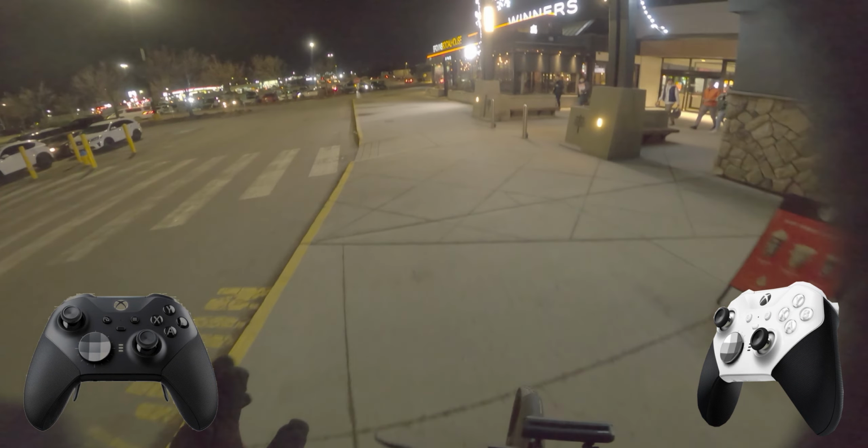It turns out that the Elite Series Core edition only featured adjustable thumbsticks, which I've never quite seen before, and the Elite Series 2 allows for the paddle adjustments. So that was kind of lame to discover.